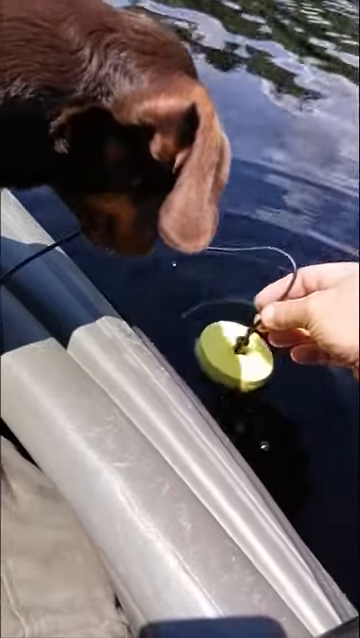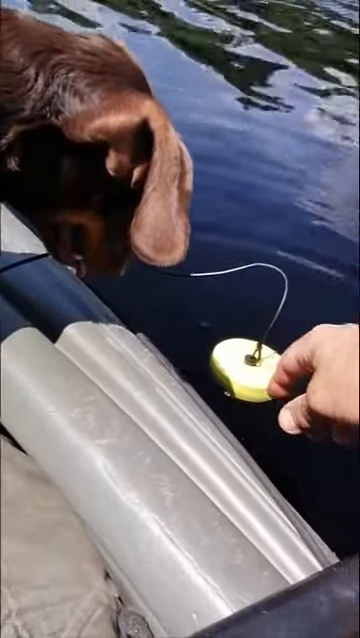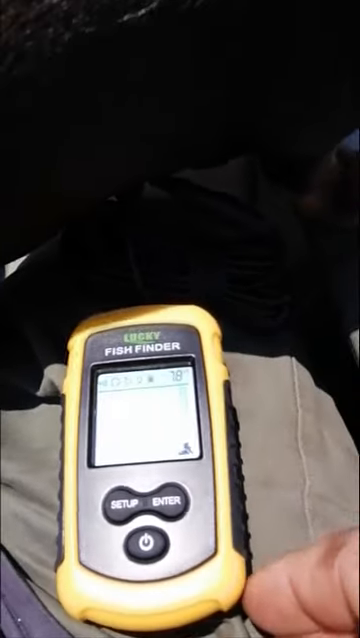So I have it set fairly high because I wanted to measure the depth of water. And so you have to take into account when you're reading 12.5 feet, or right here now it's 8.8 feet, that there's 6 inches that's not being measured because it's measuring from the bottom of the transducer. And so the depths are accurate within a few inches.